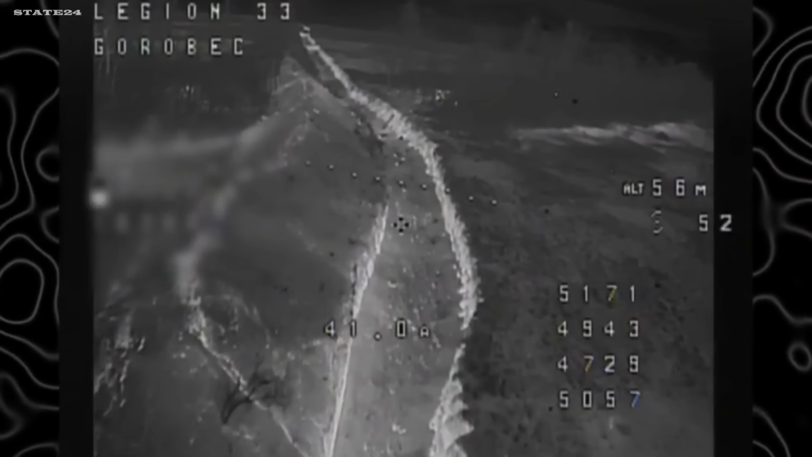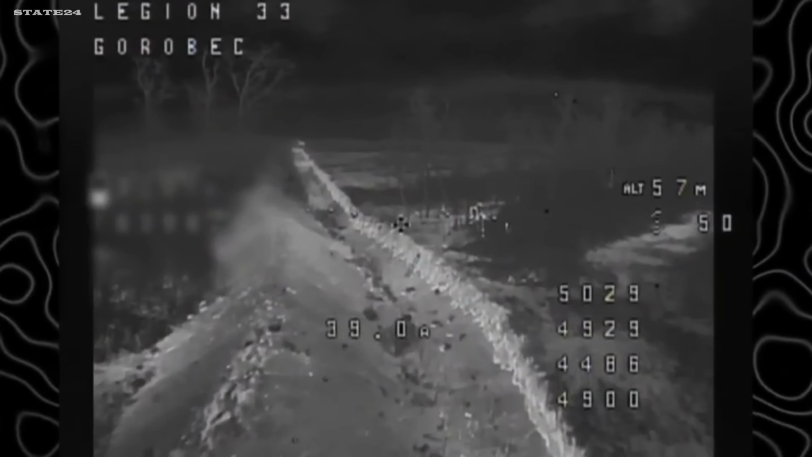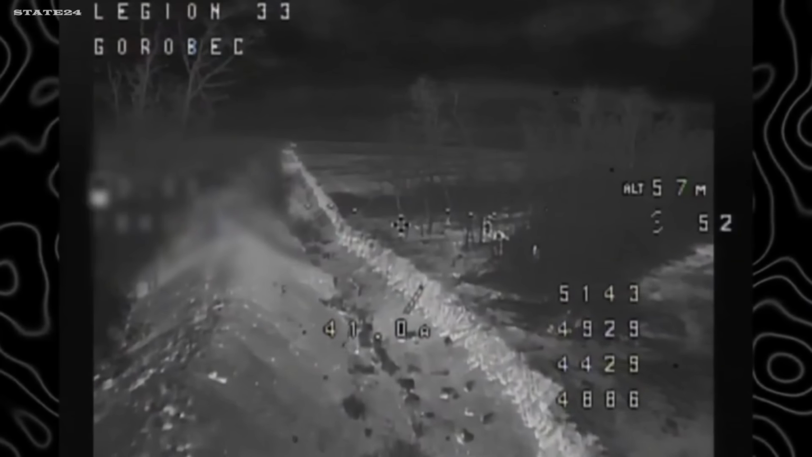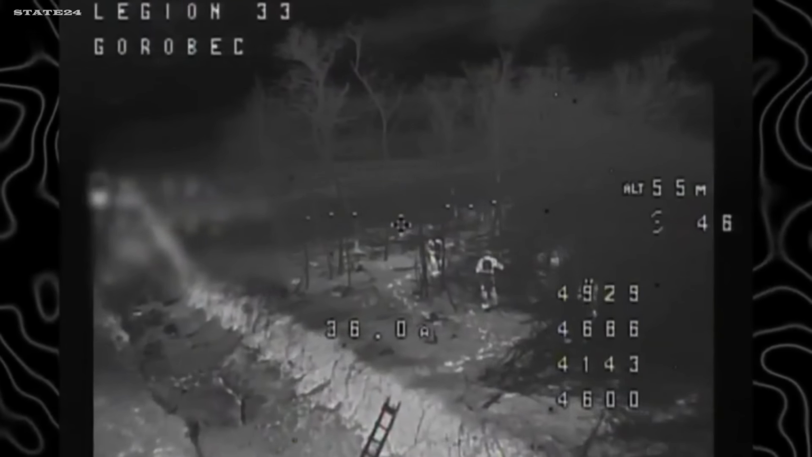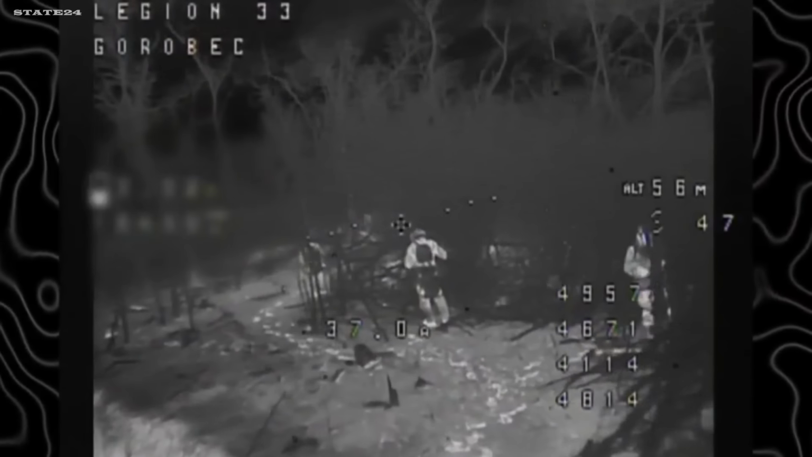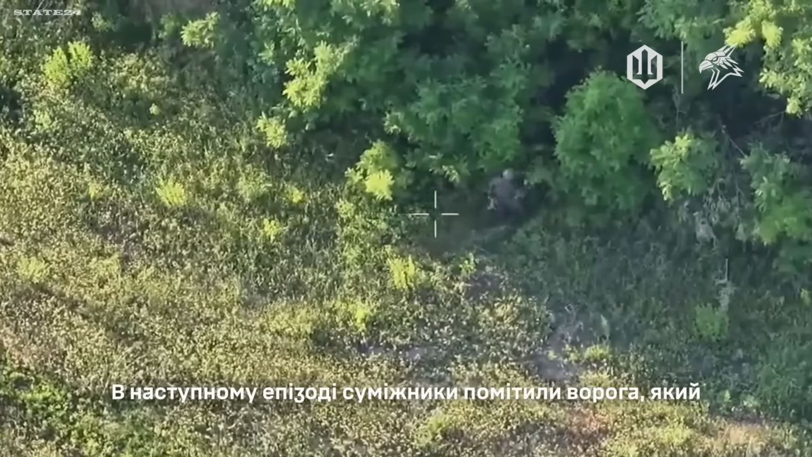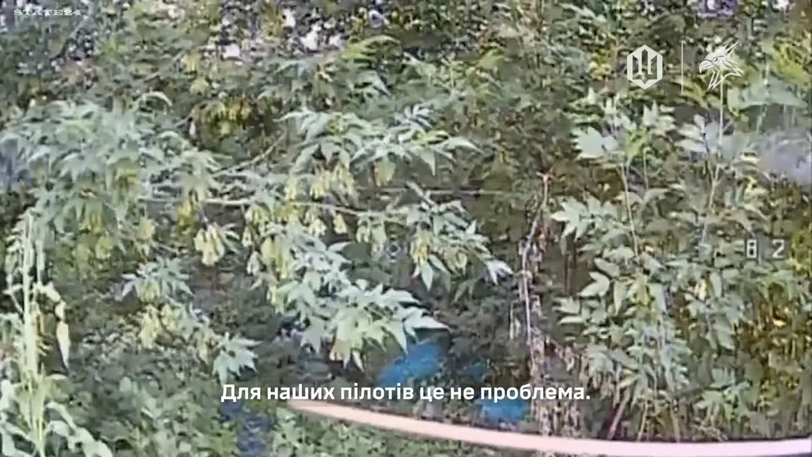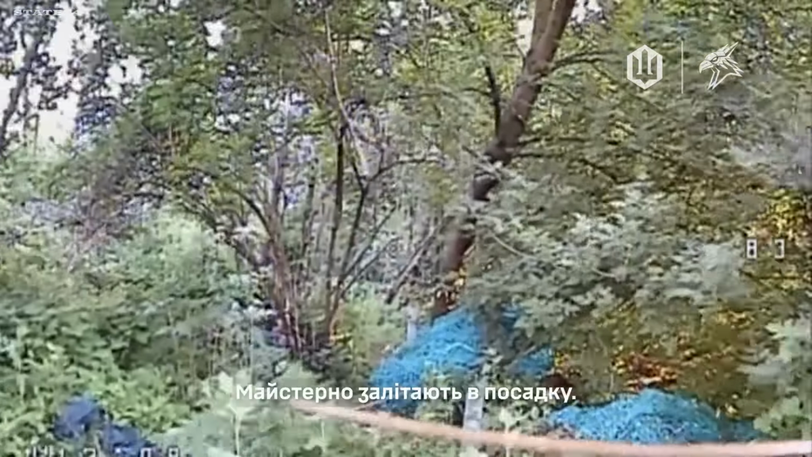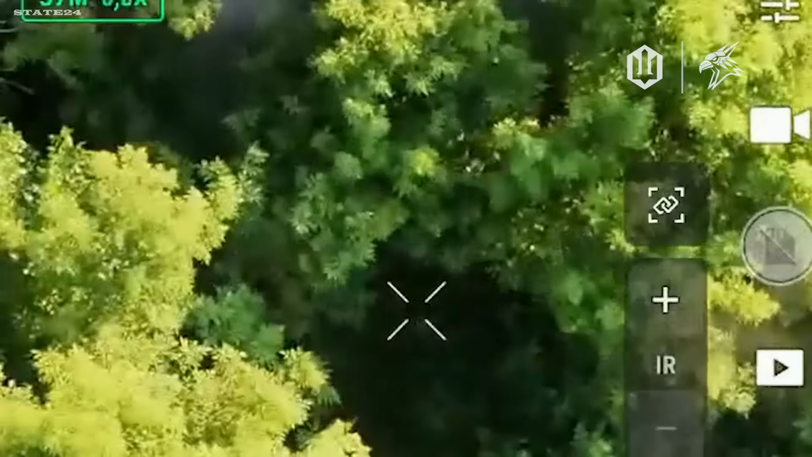Night. Three Russian soldiers spotted by a Ukrainian drone operator. As it approaches, none of them move. No running, no scattering, just standing still. Training? Panic? Something else entirely? Nobody knows. The drone found its target anyway. Wooded terrain. A soldier moves in, unaware he's being watched. Minutes later, a Ukrainian FPV drone arrives, carefully searching through the trees, one by one. It finds him hiding beneath one. He never had the chance to escape.